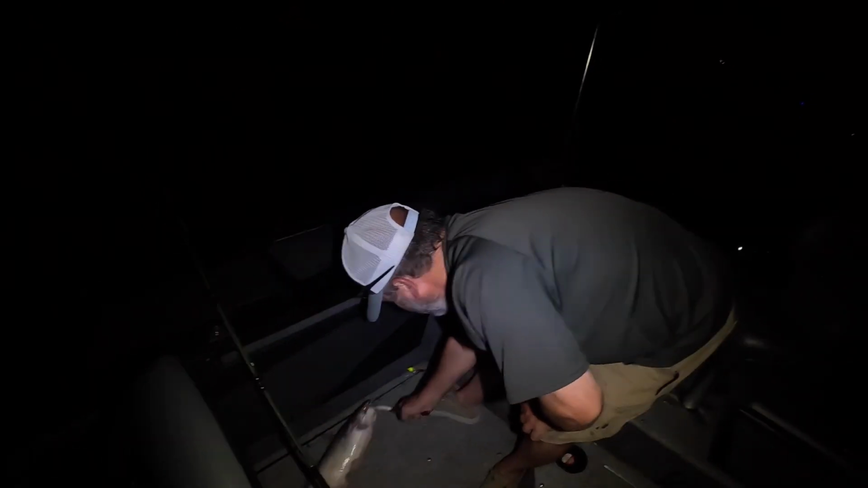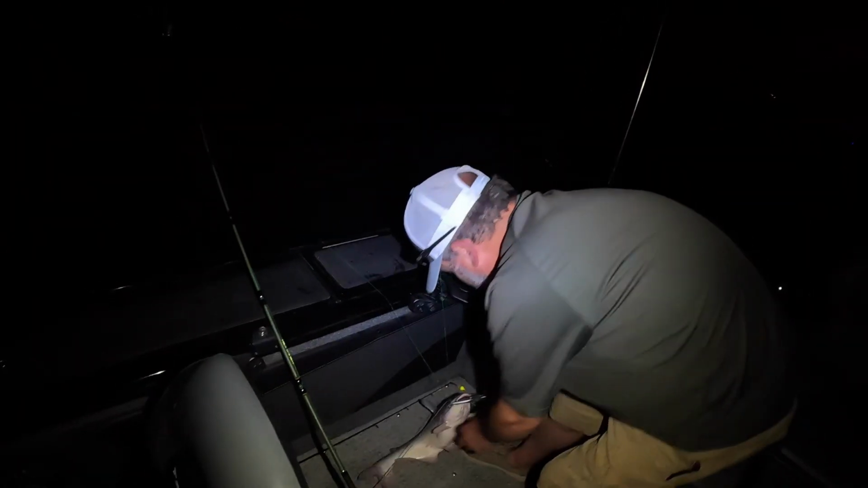Sorry for the light, but I know, it is bright. When he's on the boat, I guess I can put your little filter thing back on. When he's out of the boat,